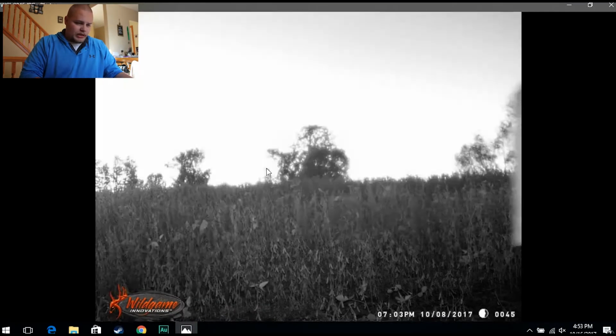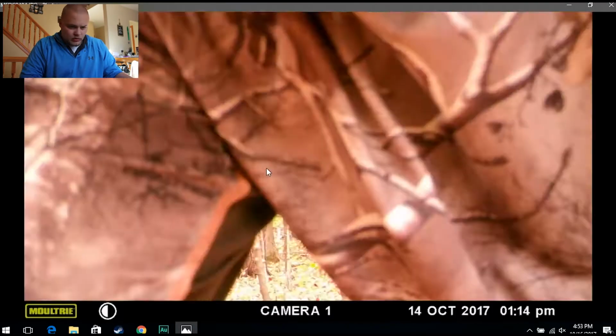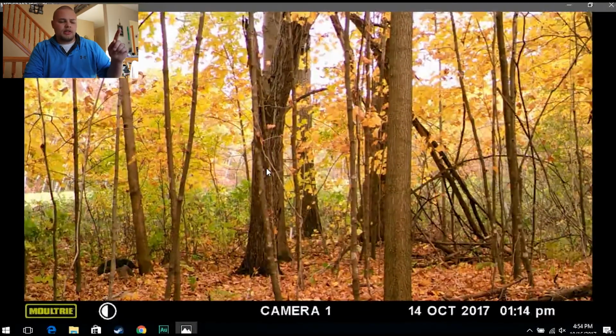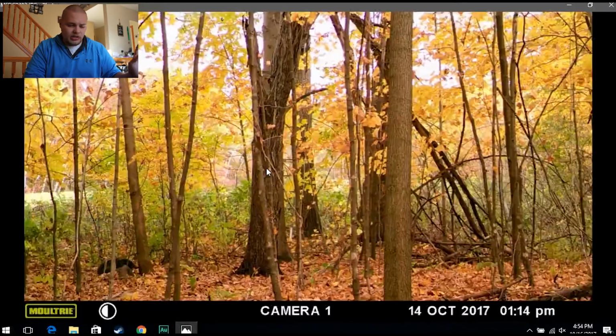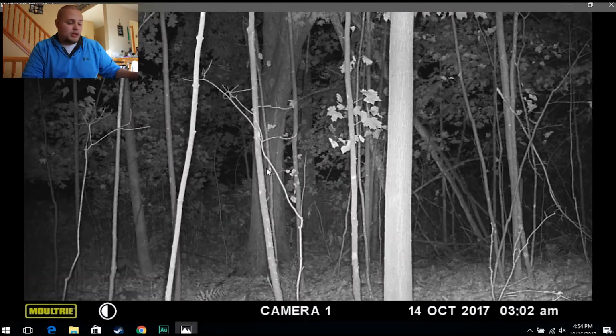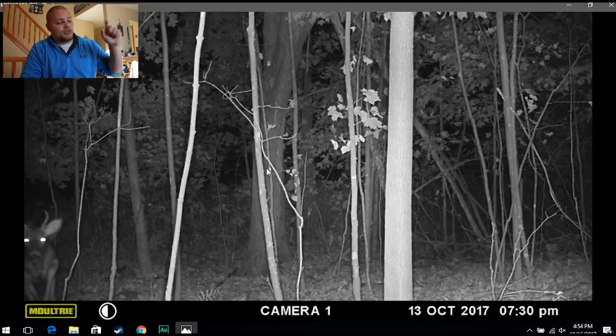That's a person. I think that was during the youth hunt. Here is one of the new properties. There was a couple pictures of it last week, but there was only one deer. This week, however, I did move it down when I went out there, so these will be the last pictures this high.